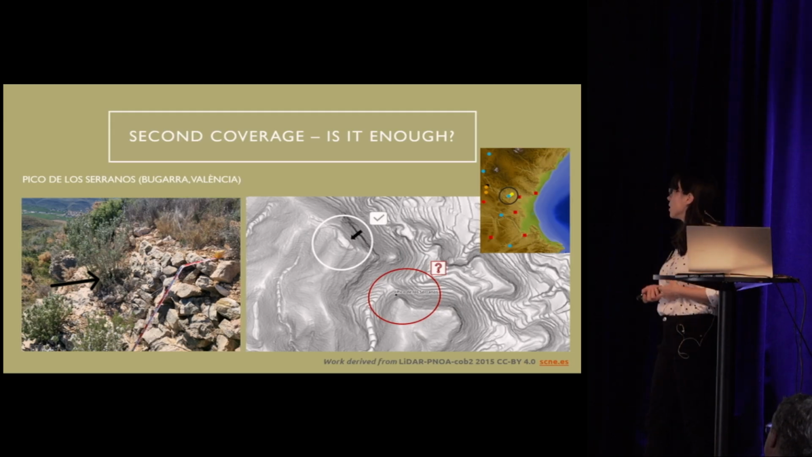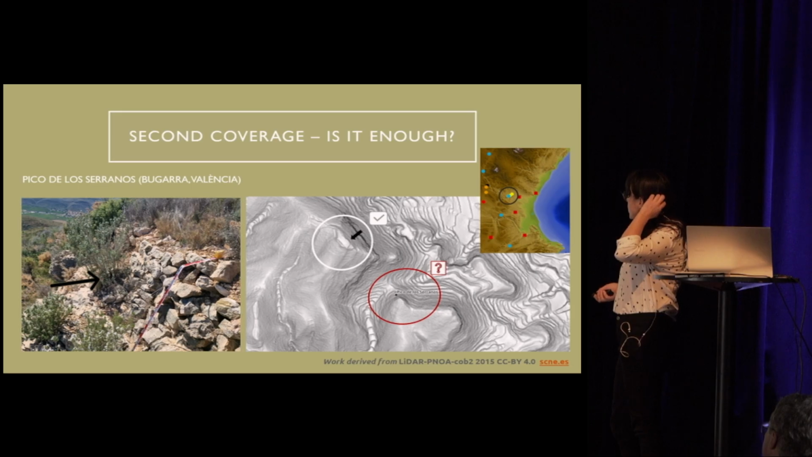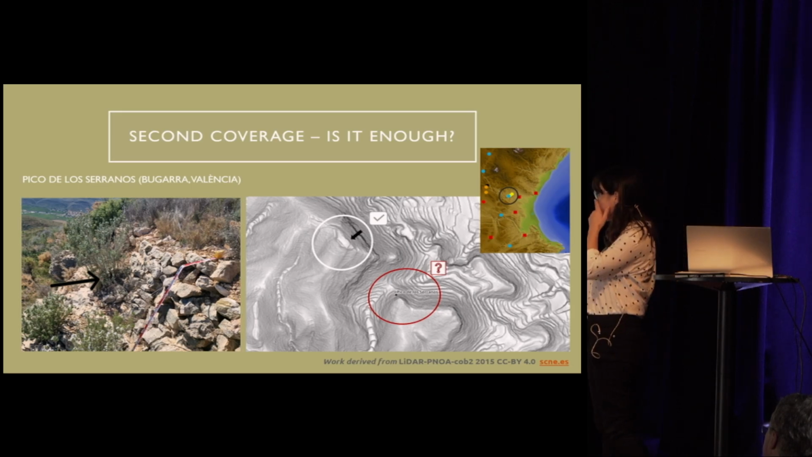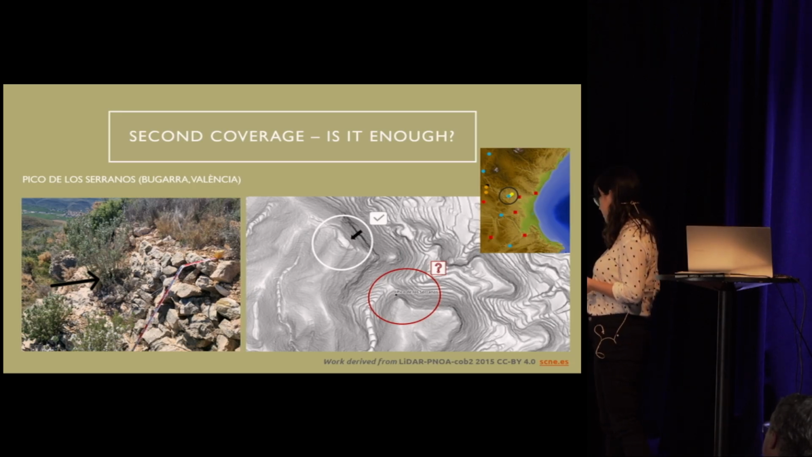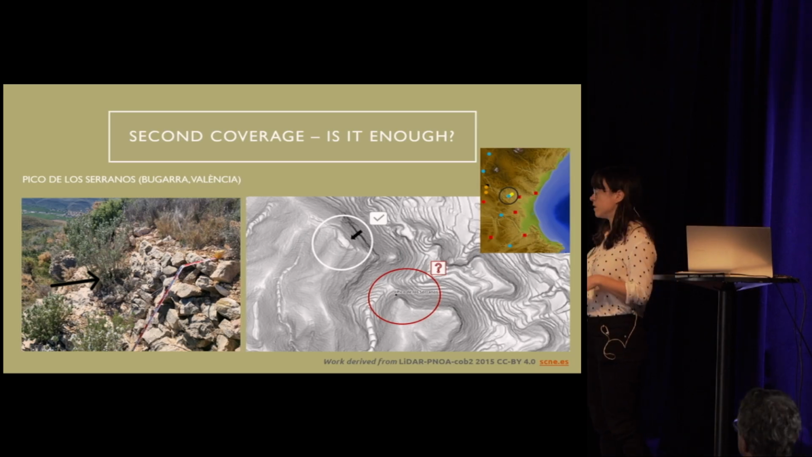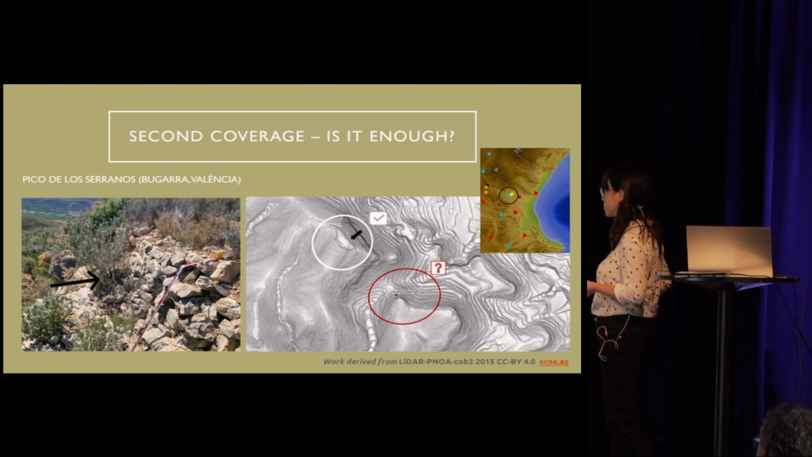So I wanted to bring you a couple of cases where the second coverage has proven to be quite useful. In this case we have the Pico de los Serranos, which is a small hill fort that was already known by the cultural heritage office in Valencia, but was misplaced on the georeferenced maps. So it was placed here. And when we studied the area and wanted to visit the site, we prepared a few maps, and it quickly showed this place that was quite interesting.